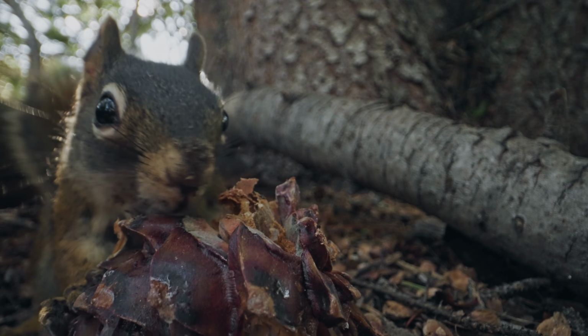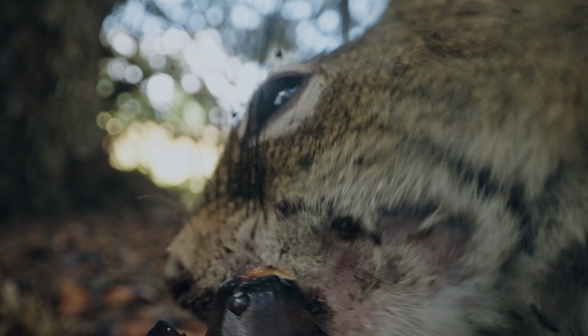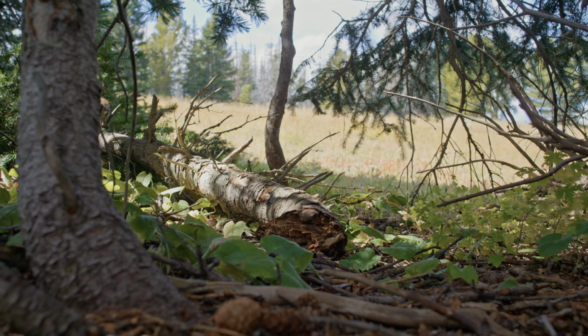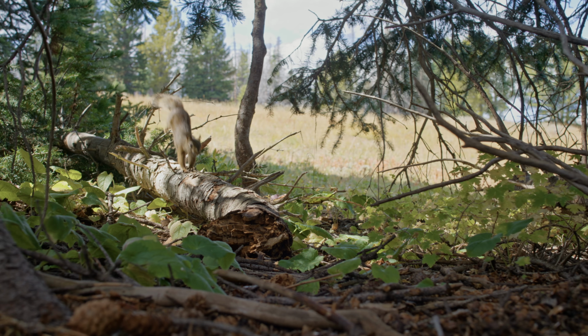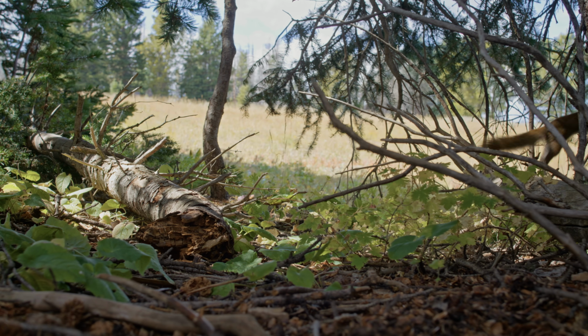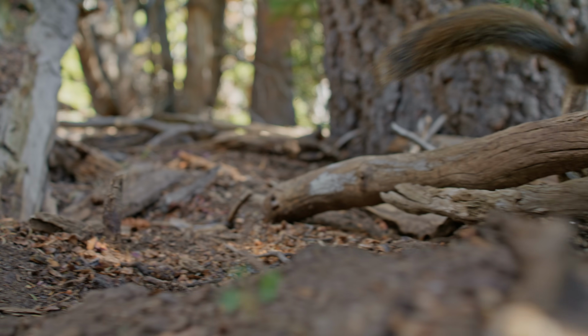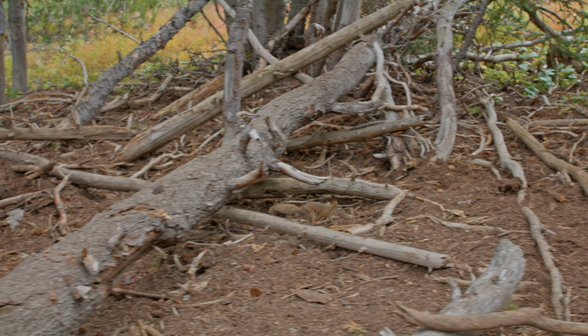Each of these cones can have 80 to 100 seeds, and so it's a long process. And over several weeks, they cache thousands of them. Watching them run these routes back and forth, you realize just how incredibly athletic and agile they are.